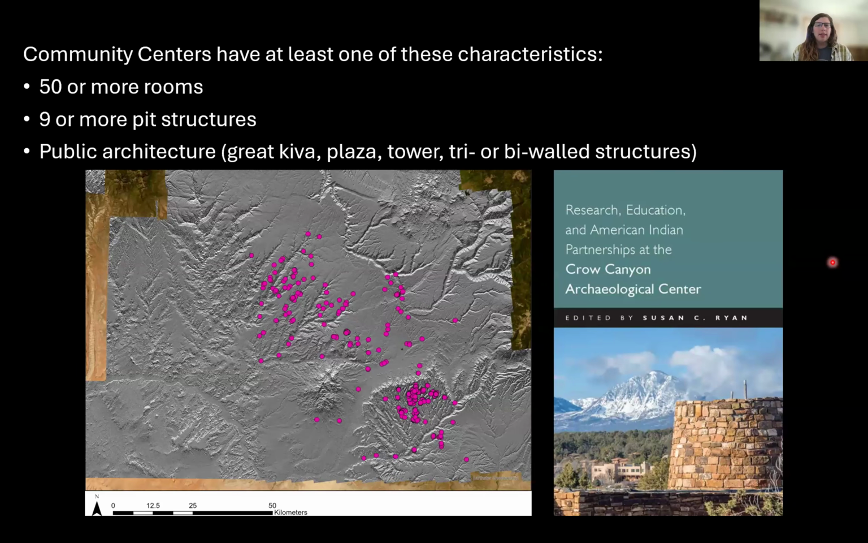The main focus of my work right now is to revisit specific communities on the landscape, what we at Crow Canyon, and as archaeologists, call community centers. Community centers are larger ancestral communities or persistent places on the landscape that archaeologically are defined as having about 50 or more rooms, 9 or more pit structures, and/or some form of public architecture.